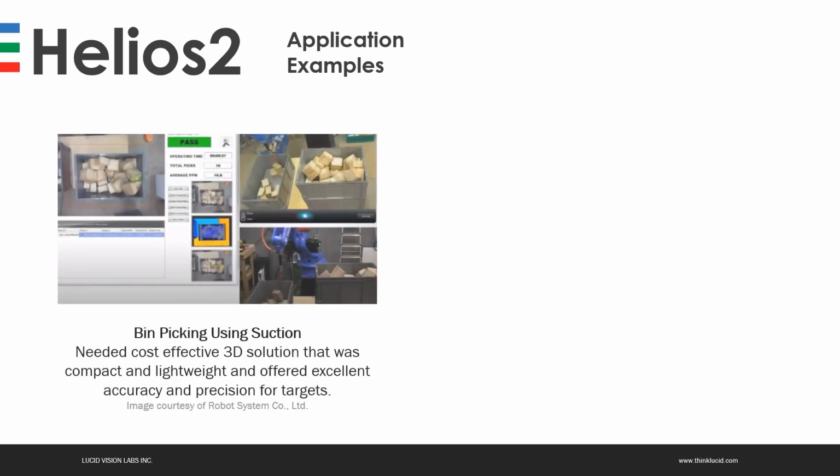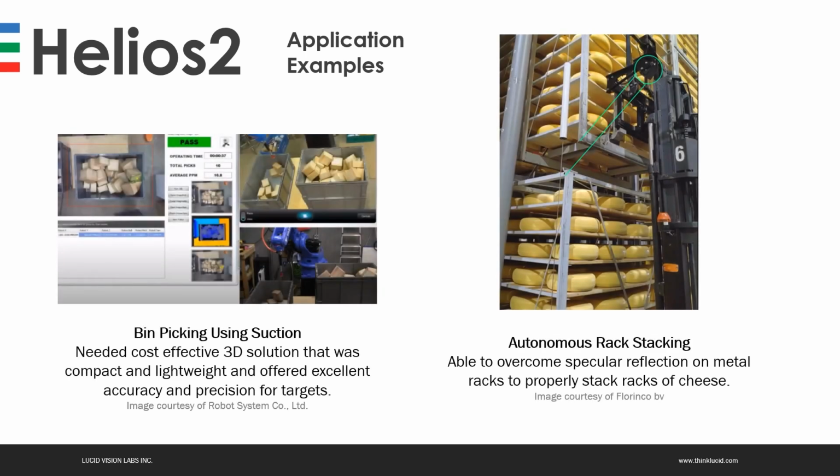So, how it's used. Here we have some examples of our customers' applications using the Helios cameras. The first one is a bin picking application where the customer was looking for a cost-effective 3D solution that was compact and lightweight. They selected the Helios and mounted it close to the robot to realize this bin picking application.